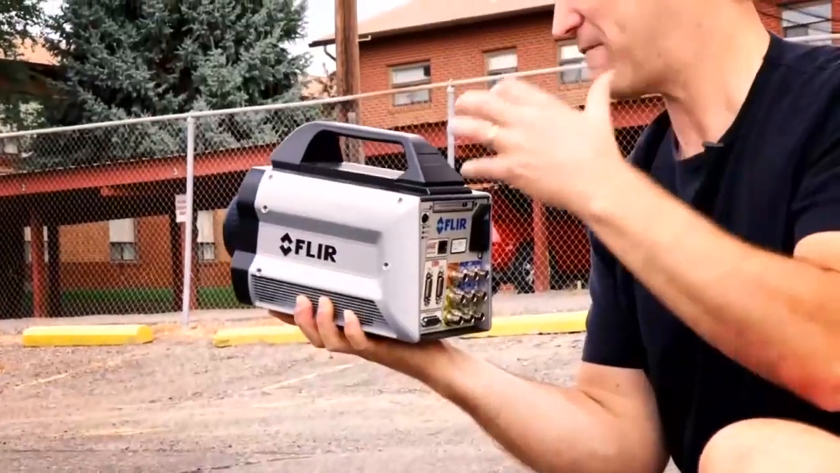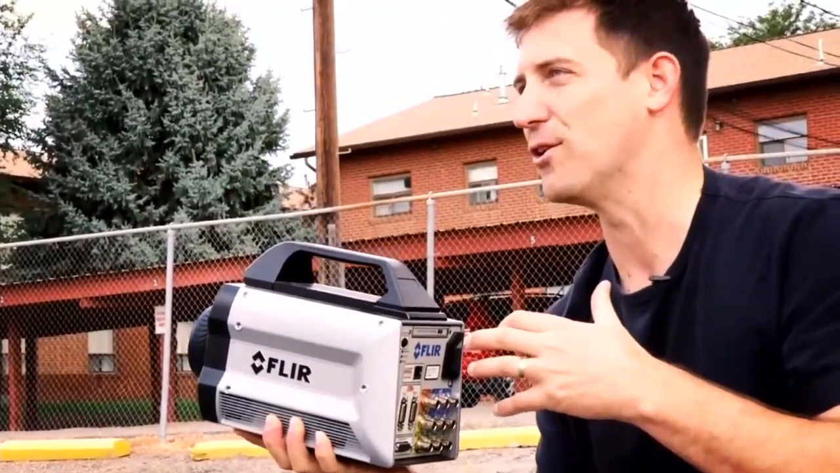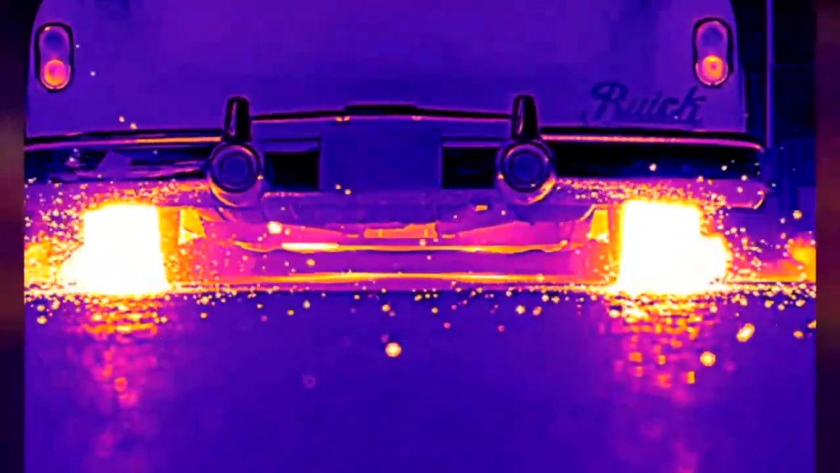But this is the fastest thermal imaging camera in the world. And this is what we had trained at the tires when Reggie was spinning out and burning rubber. It smells like America.